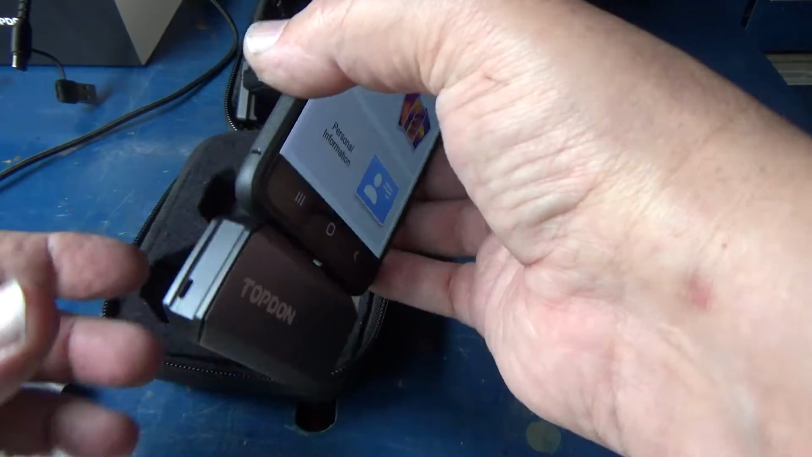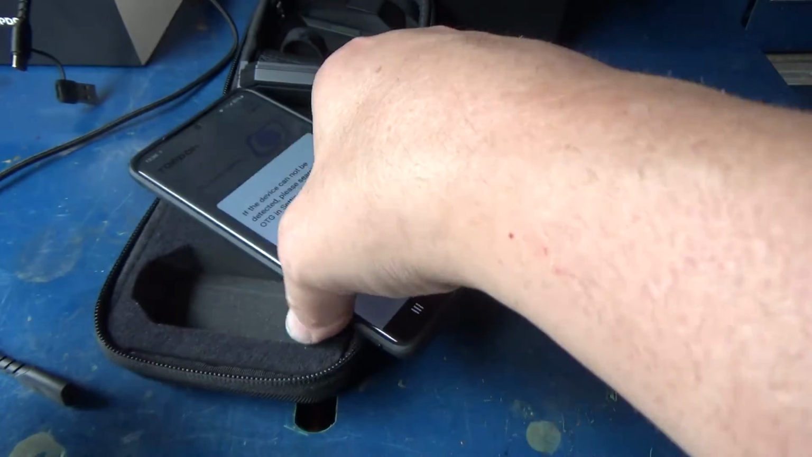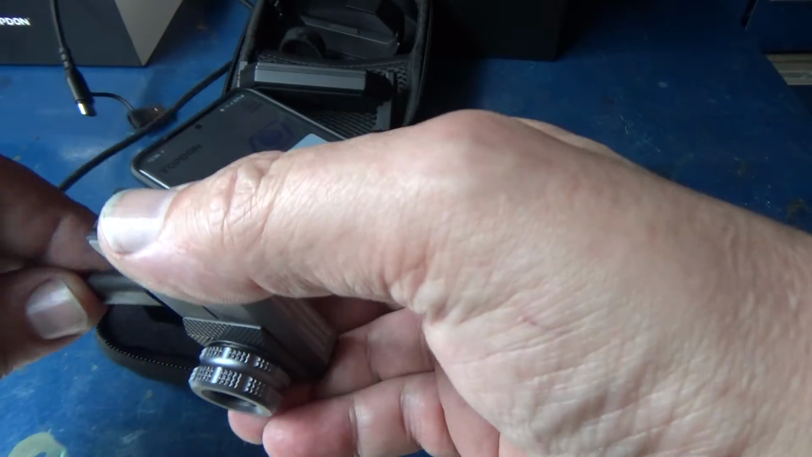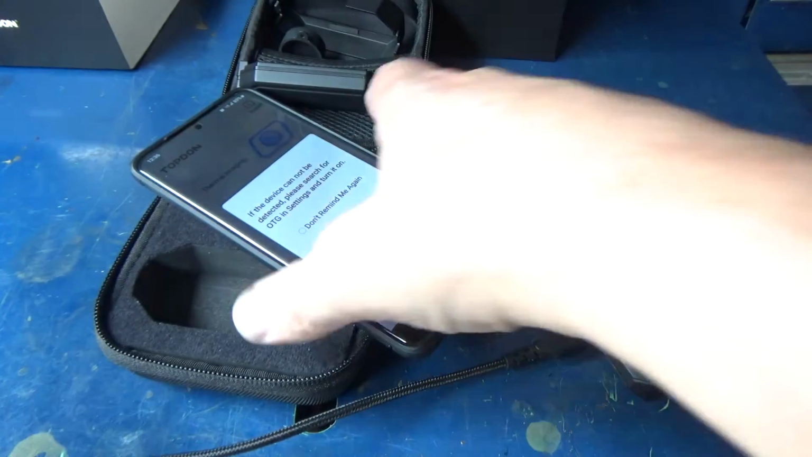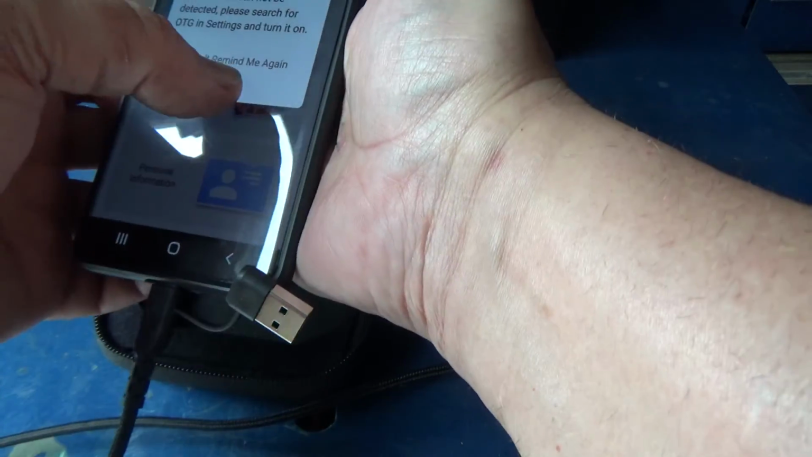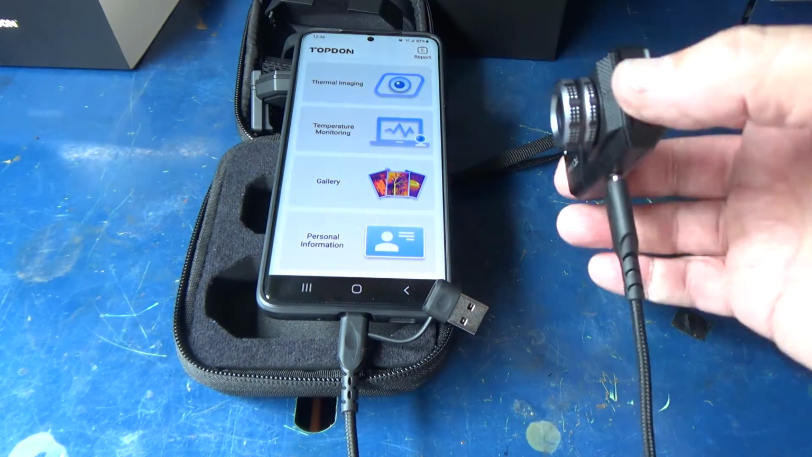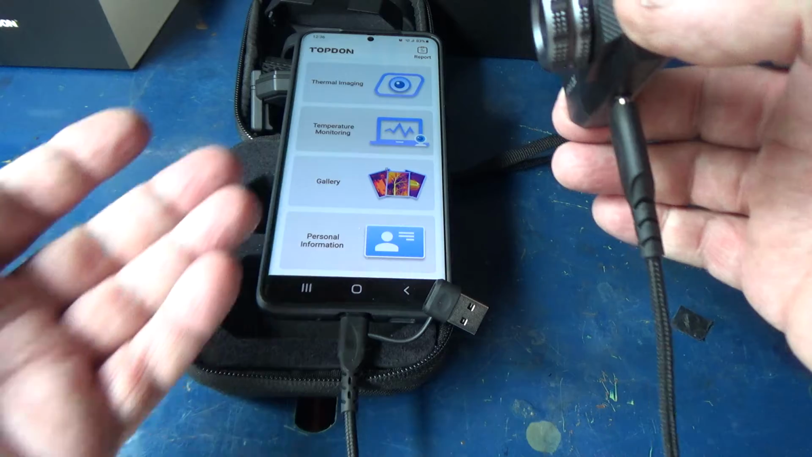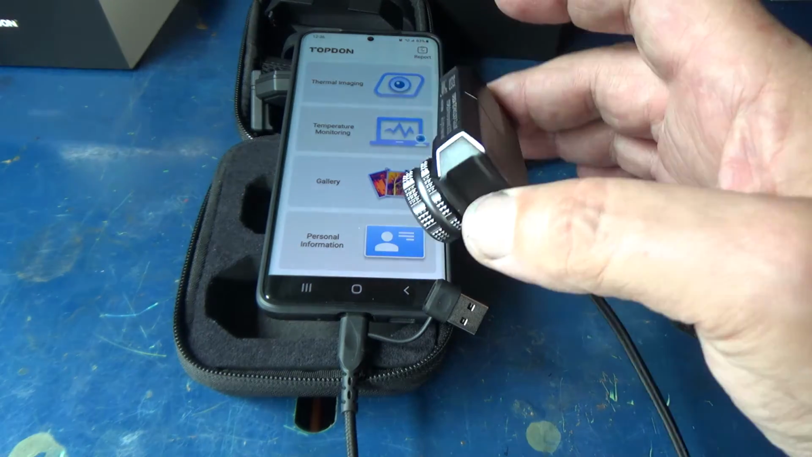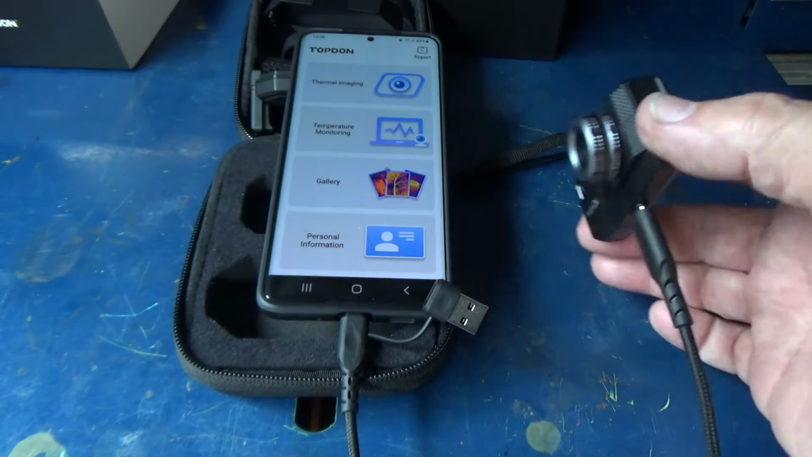The way I like to use it, I like to keep it disconnected from the phone. I'll connect the cable, connect it like that. That way you can kind of leave the phone just sitting down, or you can hold it in one hand while you maneuver the camera exactly where you want it to be.